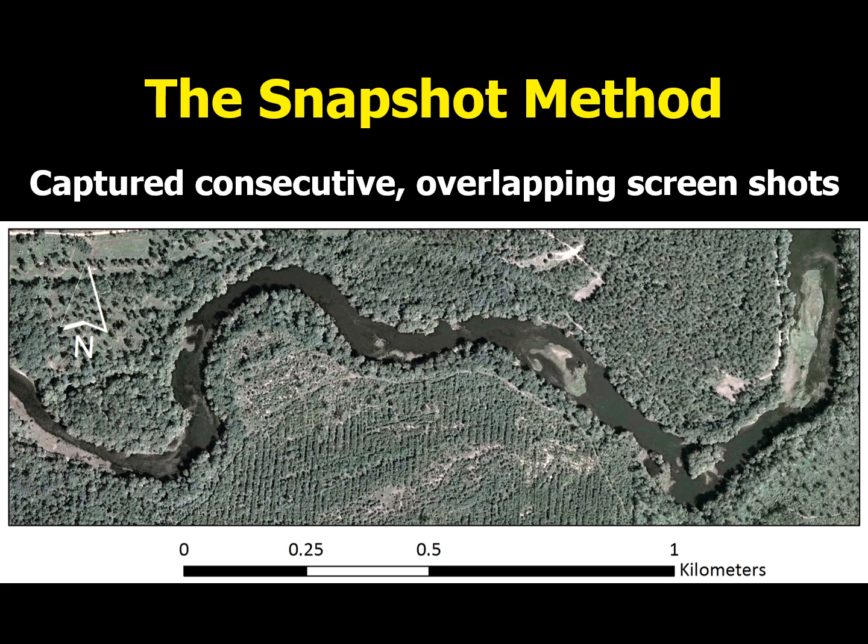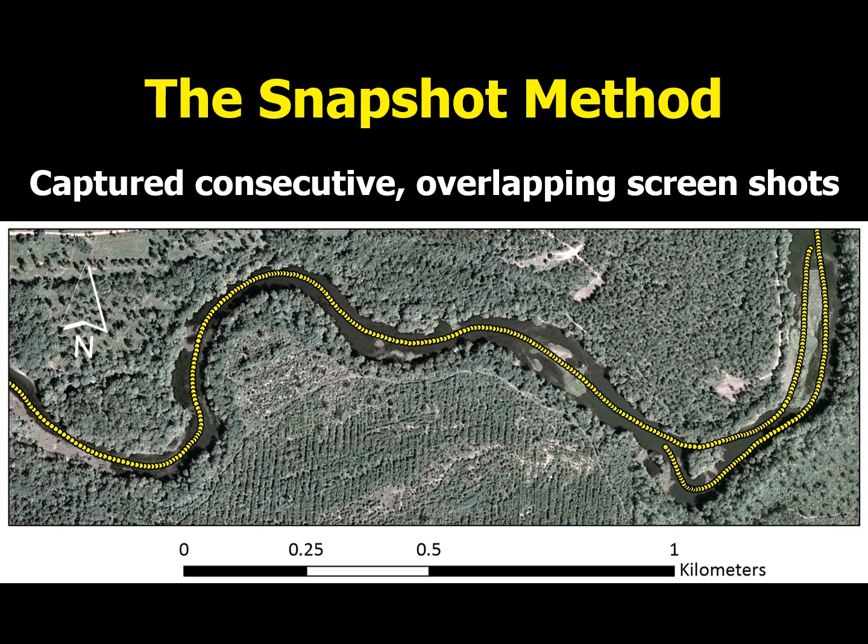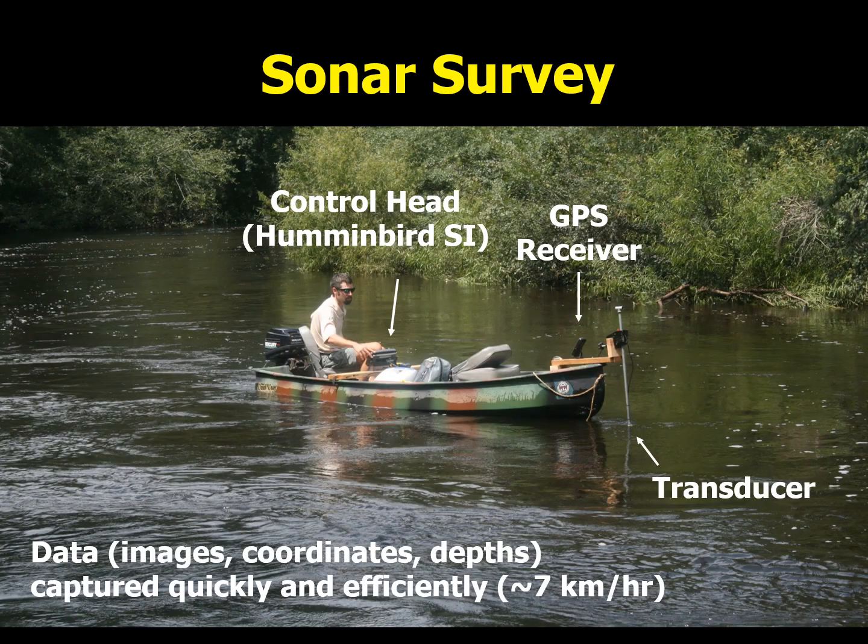The basis for sonar image collection was pretty rudimentary in the early days and involved repeatedly capturing screen snapshots while piloting the vessel along a survey course. The side imaging system control head and transducer were small, and the gear could be deployed from small vessels like the one shown here, enabling surveys in relatively shallow waterways. Sonar data could be collected rather quickly, at a rate of 7 to 8 kilometers per hour.